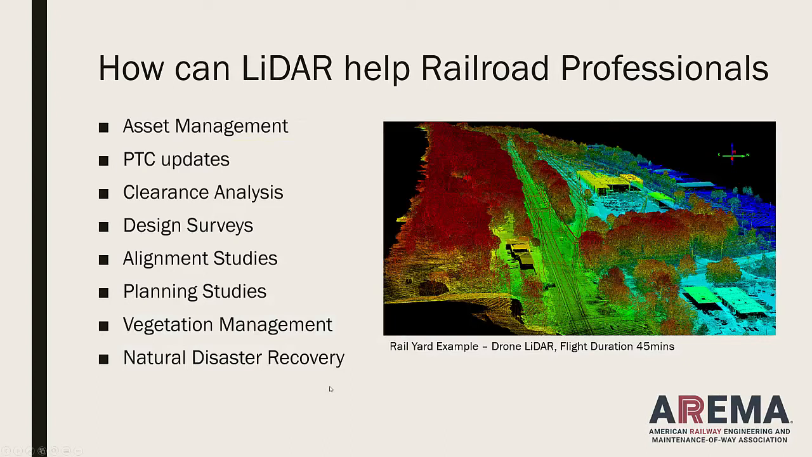So let's talk about some of the applications and how this technology, LiDAR, helps railroad professionals. Obviously, there are some key functions that we do as engineers, and asset management has now become really one of the key things that are required of us to maintain these rail systems. PTC updates are being done all the time with mobile systems where they are just running the system over and over again over time and making sure that everything that they believe is in place is still there. And if there are changes to the system, they want to go collect and update.